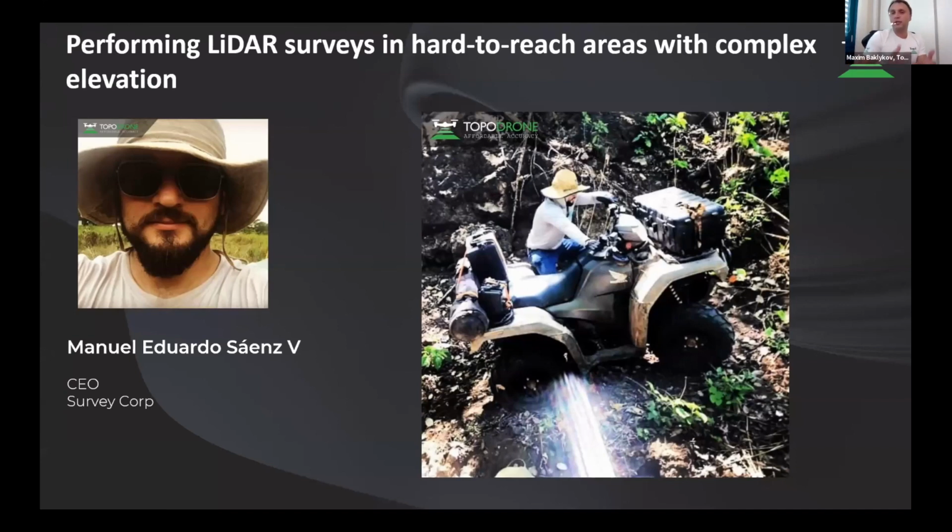And you know, in Costa Rica, there are a lot of rainforests, and it is difficult to reach the place, as you can see on this photo. And it's very difficult to place any GCPs. In this case, Eduardo was interested in our PPK solution for photogrammetry. And after the training, he learned how to process the data. And within a few years, he got a lot of projects,